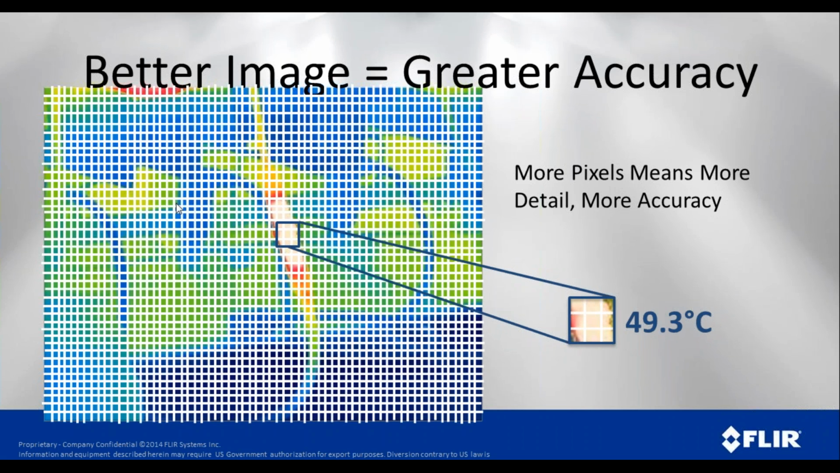Now that doesn't mean that any of those cameras is not good or accurate. It just means that we have maybe gone beyond its capabilities. Maybe we're trying to measure something that's too small and we're trying to measure it from too far away. So it's a real important consideration to understand what your target is, how far away from your target you're going to be, and how big it is, so that we can select the right solution for you.